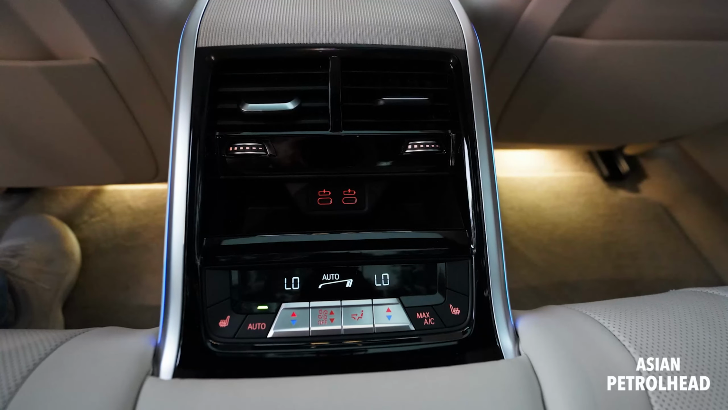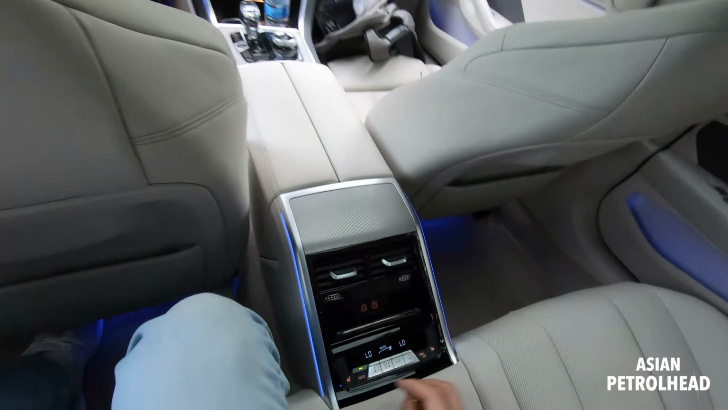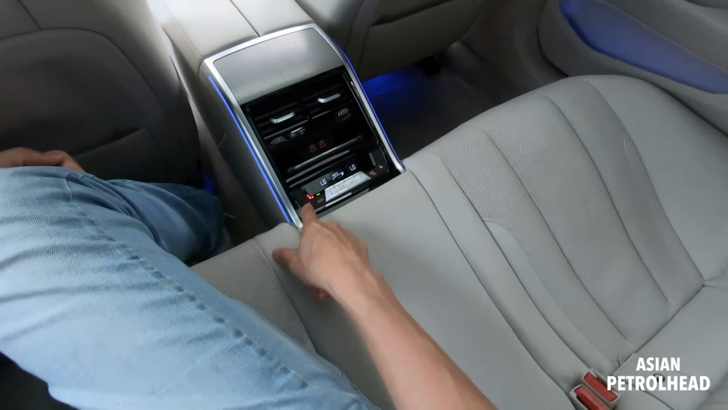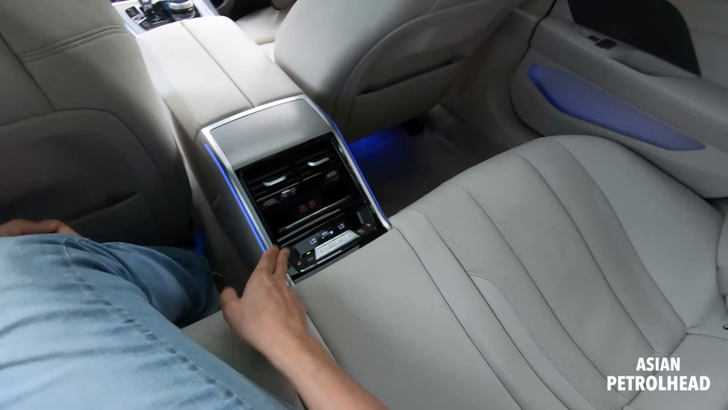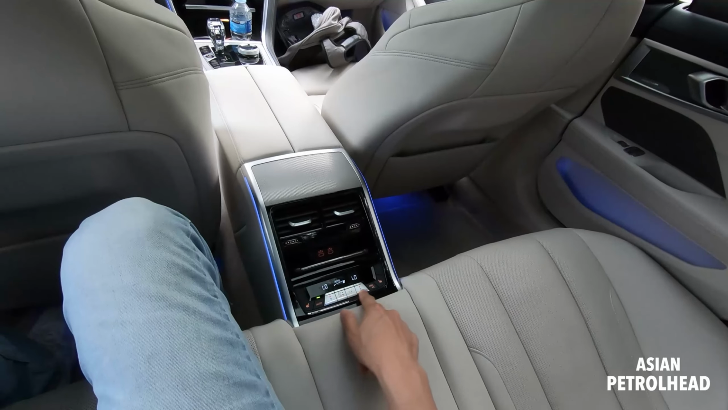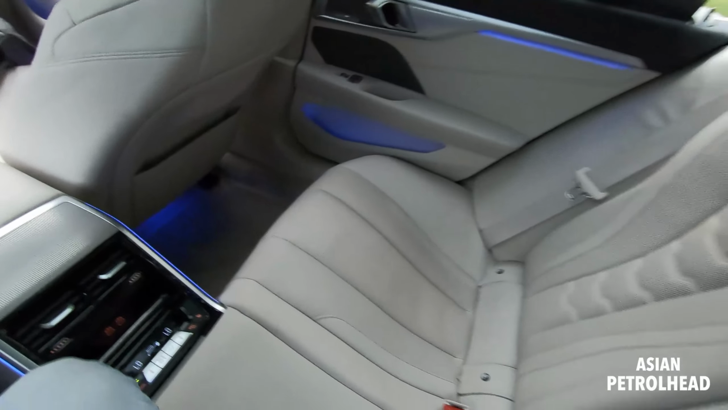I think there's a place to put your phone like this. Yeah, so pretty good. But we only have heated seats. There are no cooled seats. I think you can get it as an option, but this tester didn't come with that. We also have some controls for the climate right here with a panel right there, and seats.